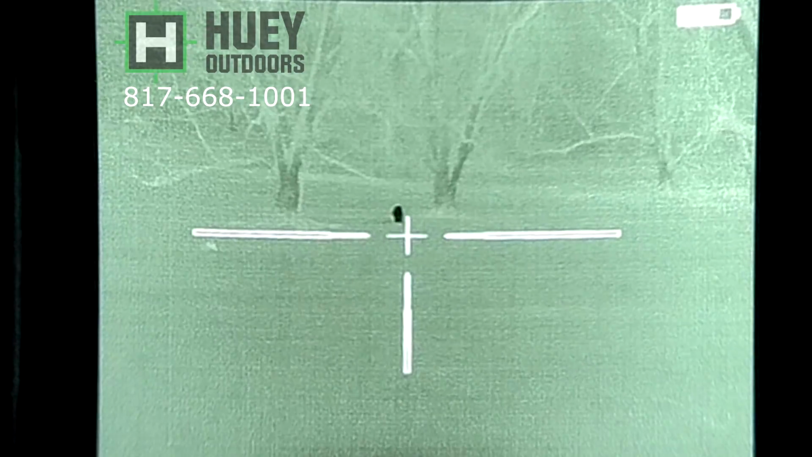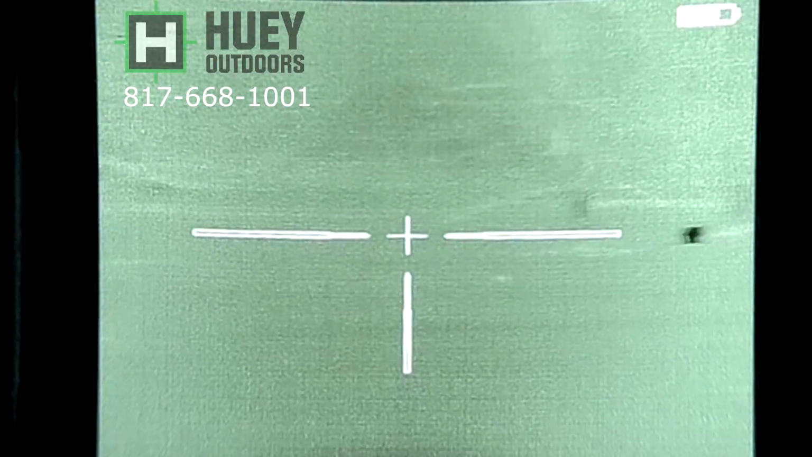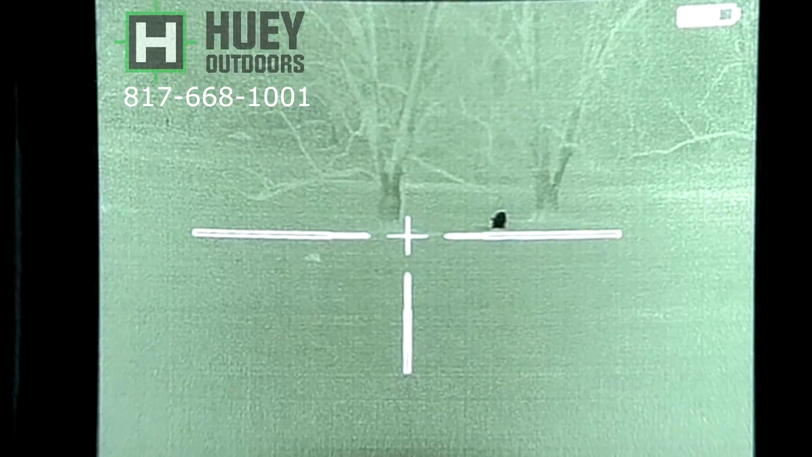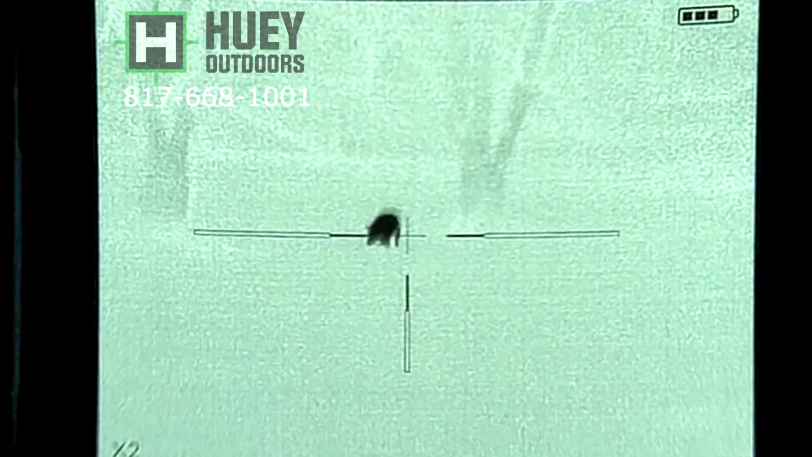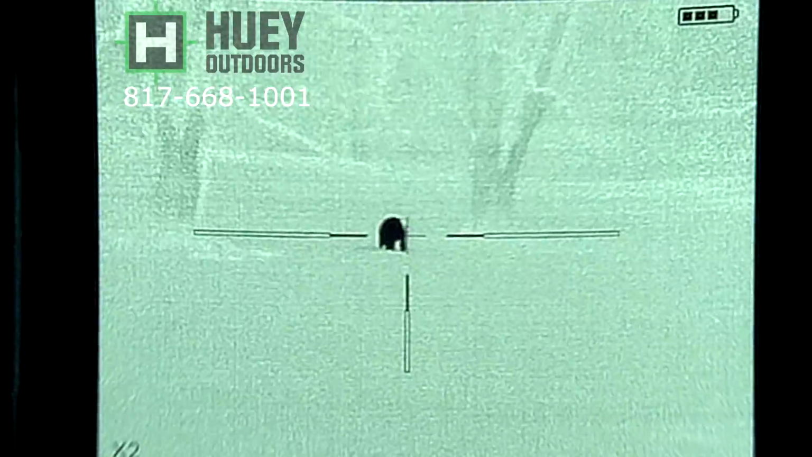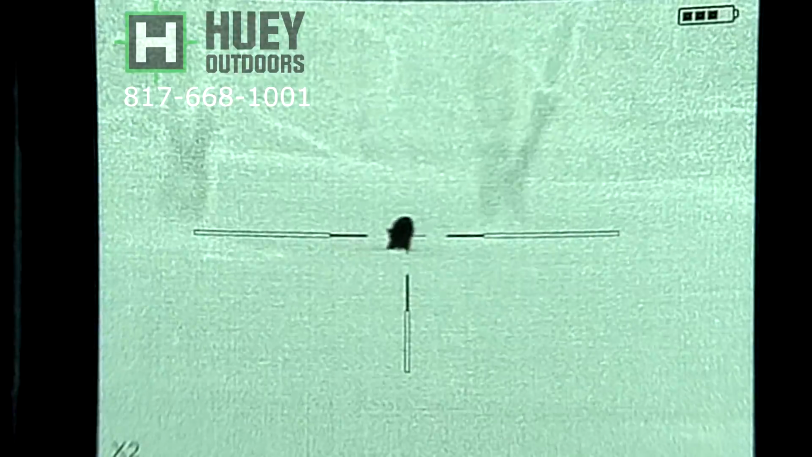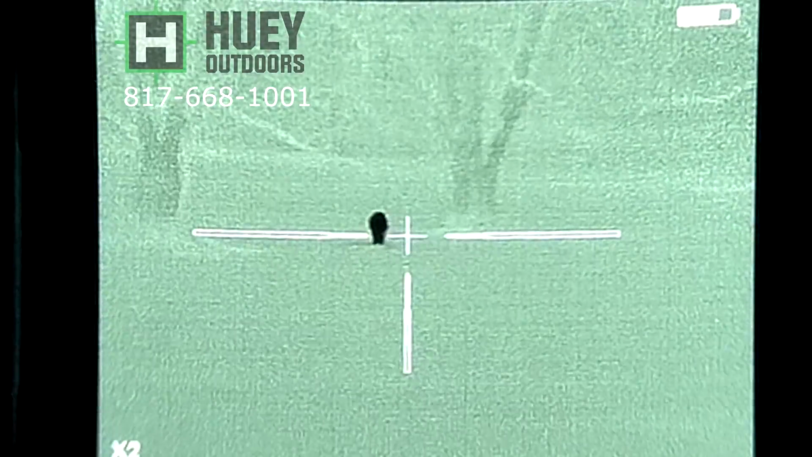Welcome back, everybody. Here we have a hog at 186 yards. It had been raining again, still light mist, so not the best conditions, but as you can see, the hog stands out very well. Even at 2 digital X, there's not much pixelation. I'm really impressed with the digital magnification on this halo.